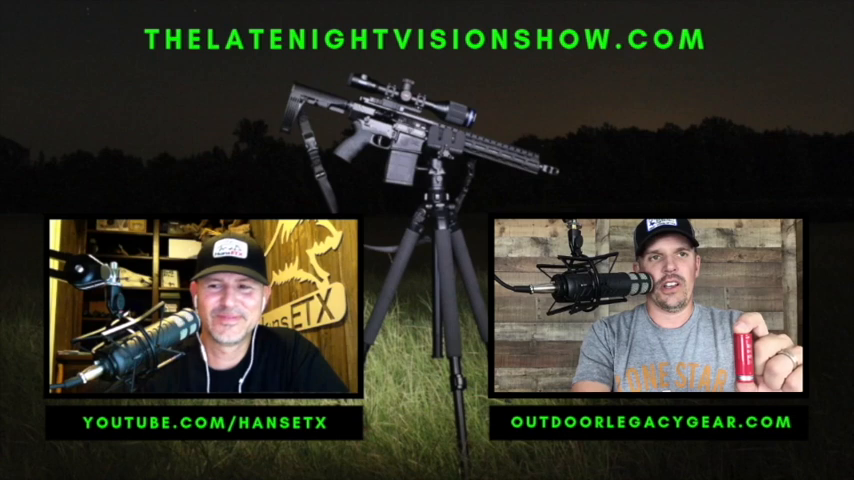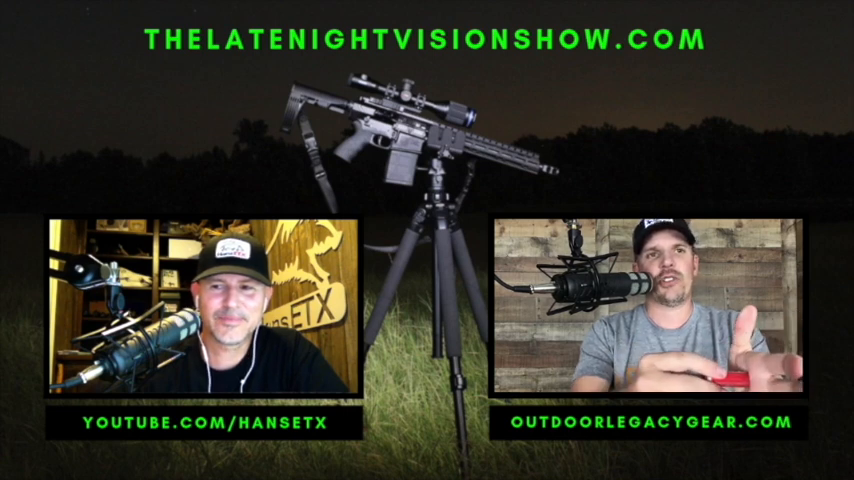Now, so this is a rechargeable battery, and again, it is removable. It goes into the side, and you screw that cap on.